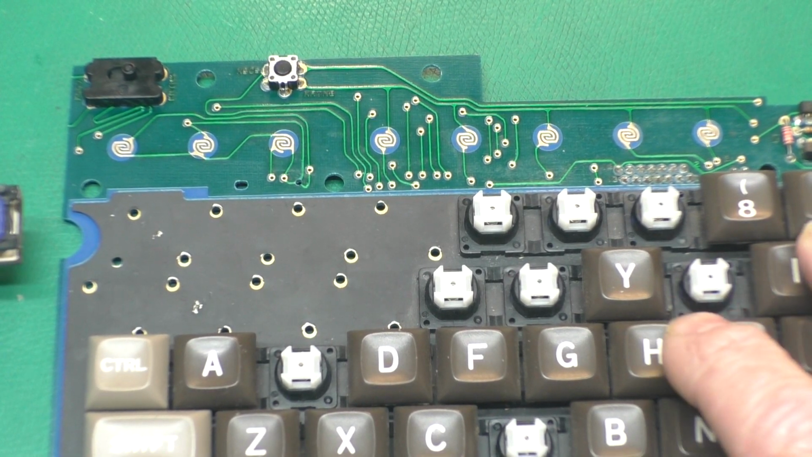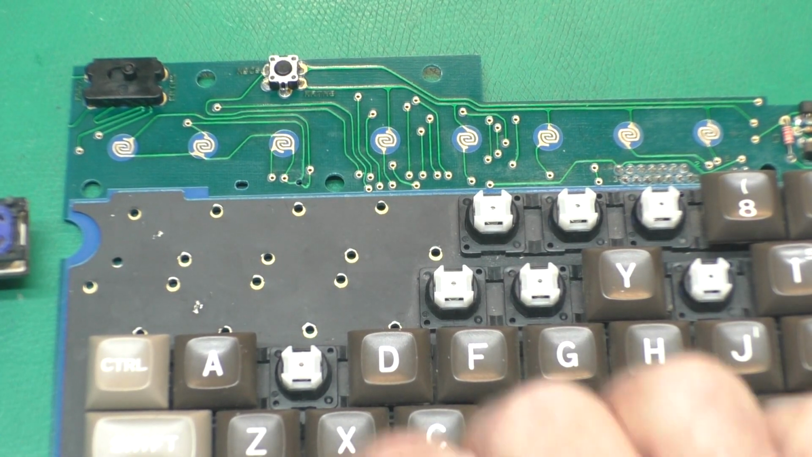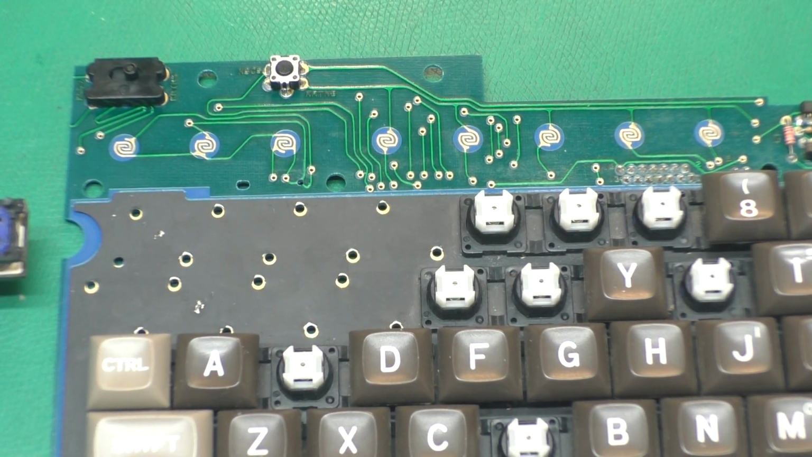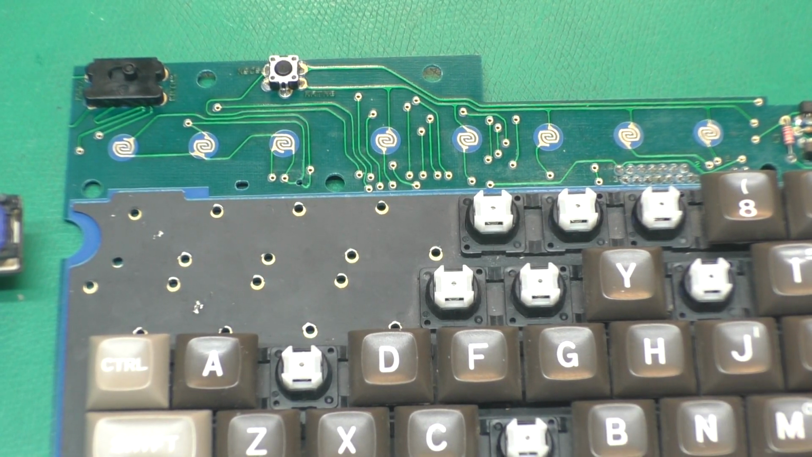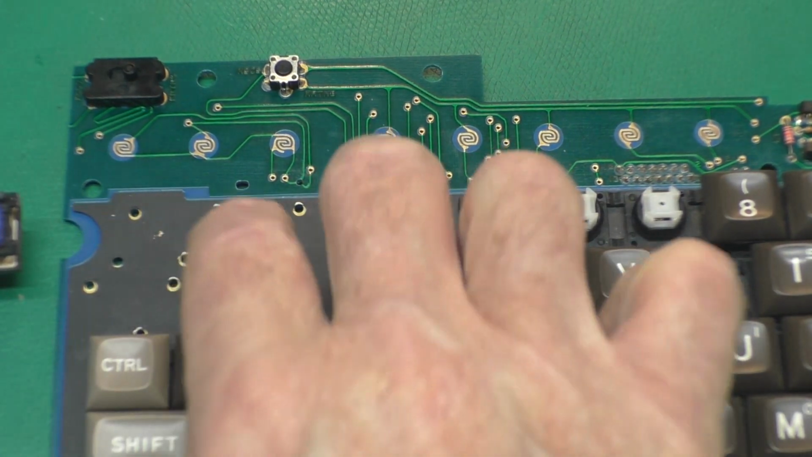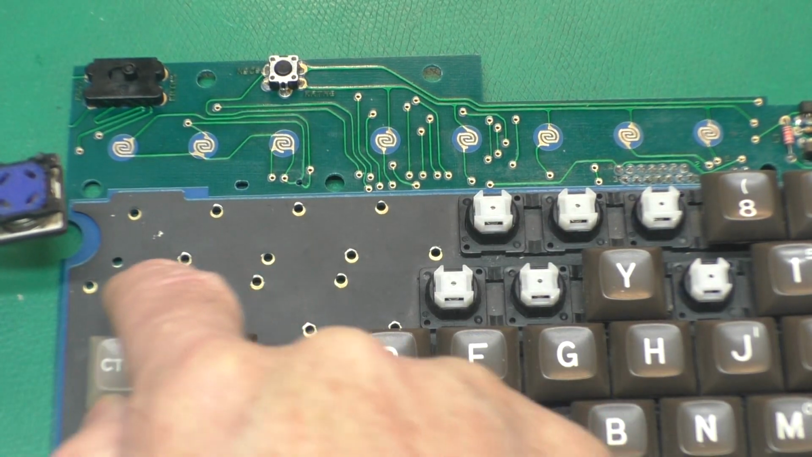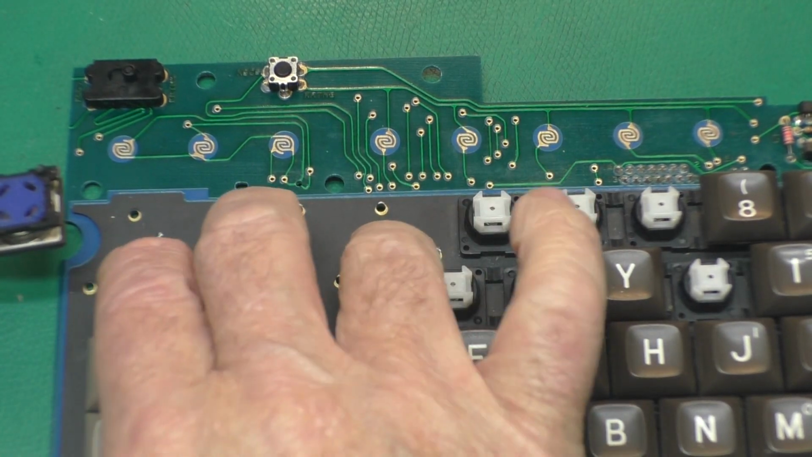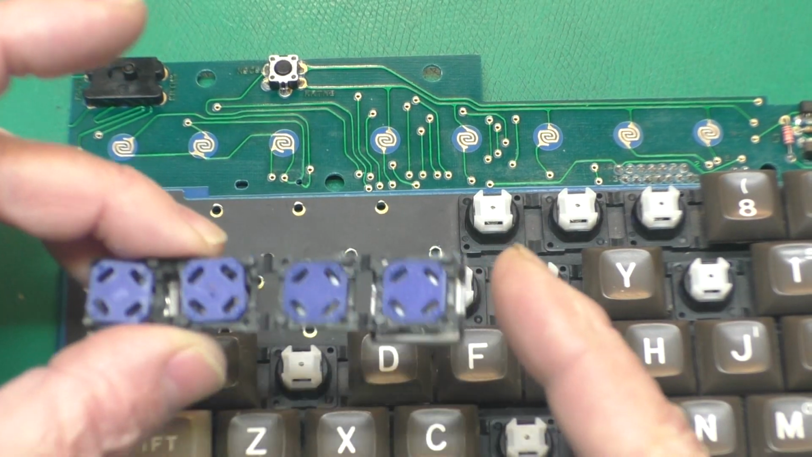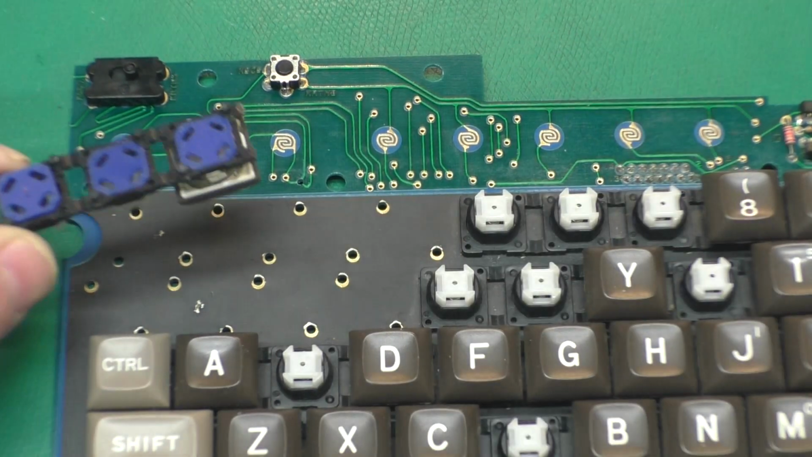Unfortunately, I measure the short at the diodes and it's not there anymore. If I press both buttons at the same time with my fingers like this, it comes back. But I can't test it in this situation because some of the contacts in here, that when these key pods are on here and clamp down, they transfer some traces from this membrane to the PCB, which goes up here to the LCD connector. So we need to find a way to connect our key pods back to the PCB first.